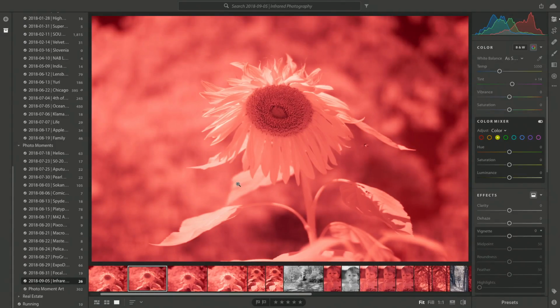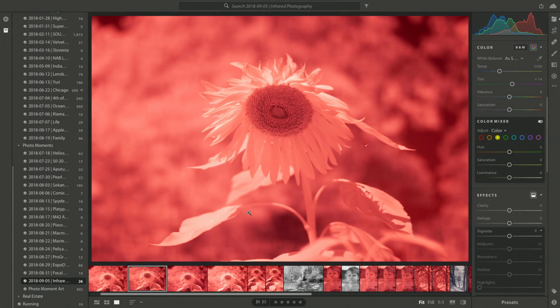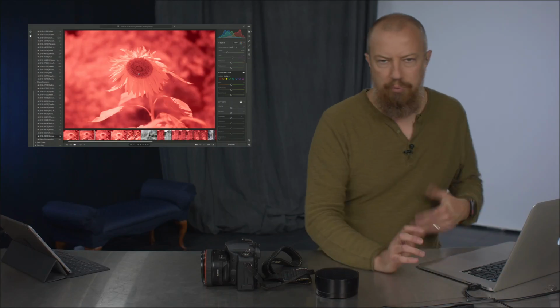So let's take a look at some pictures in Lightroom, and then we're going to take one into Photoshop and see what the effects are and see what you get out of it. So let me switch over to Lightroom here and zoom out of this. So we'll start here with some pictures that I shot with the auto white balance. This is before I figured out the whole white balance off of green thing. And this is what they turn out like, right? So bright, bright red, clearly something's wrong with it.